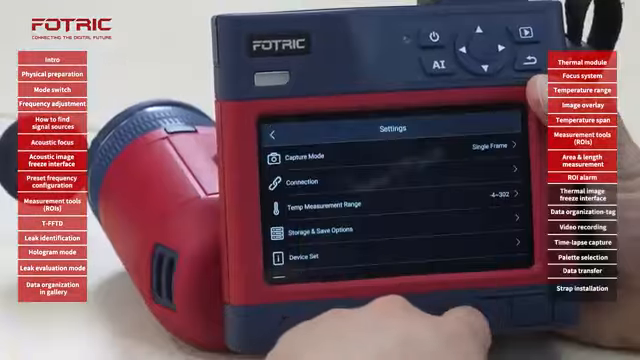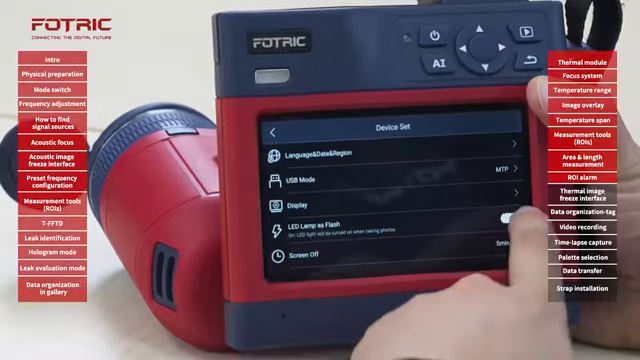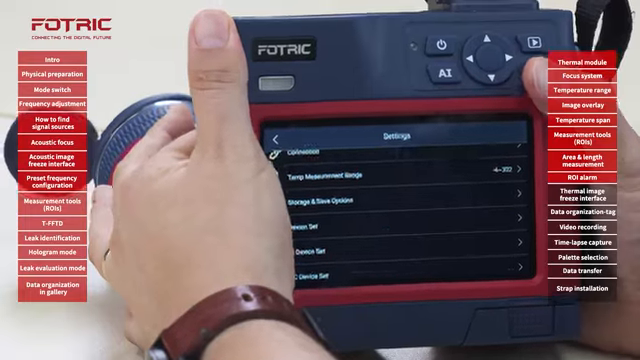If providing good quality digital images for my team is important so that they can quickly find the specific component that needs to be fixed, or they want to get better context of what is surrounding the area of interest, I can take pictures using the flashlight on the thermal camera without using a secondary light. To do that, I will go to the main menu, settings, device set, and turn on the LED lamp as flash.